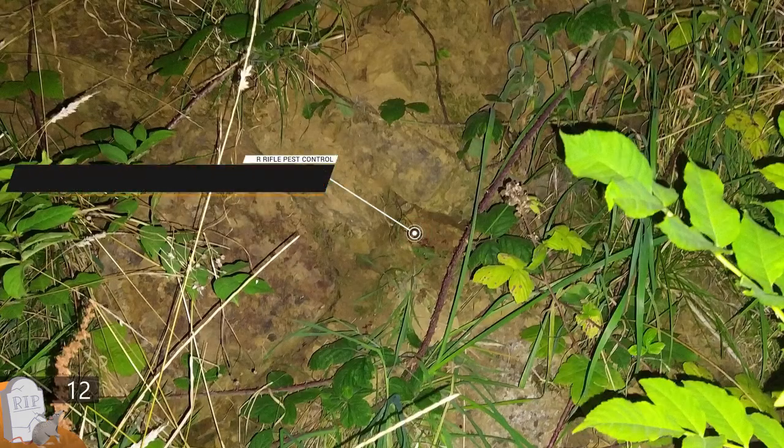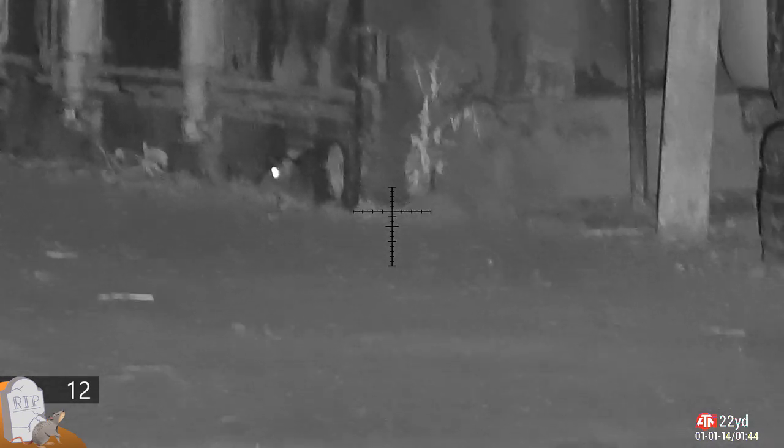Again, that kicking and thrashing about, perfectly happy with that shot. Can't really go wrong at 8 yards, to be honest. But as soon as I come out of the building, they're there. Couldn't find him at first, but you spot the blood trail, and then you know he's going to be within a few feet of that.